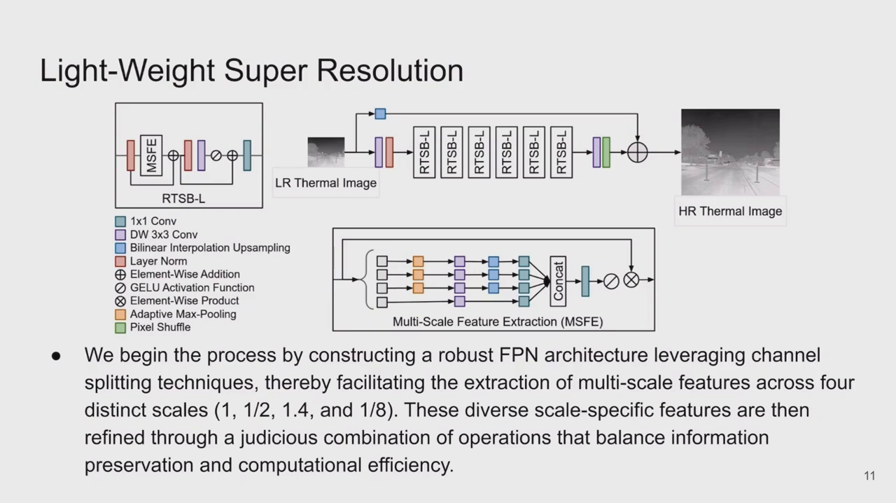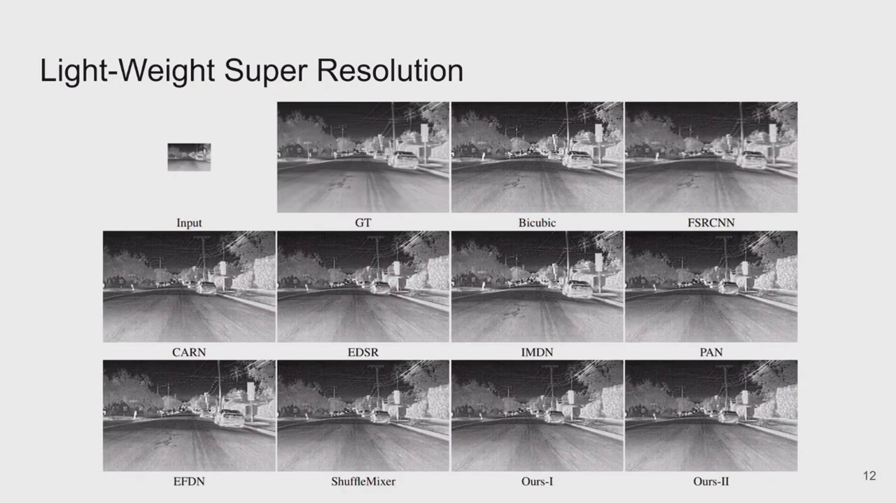These diverse scale-specific features are then refined through a combination of operations that balance information preservation and computational efficiency. We now present some qualitative results of the proposed upsampling algorithms and compare them with state-of-the-art approaches.